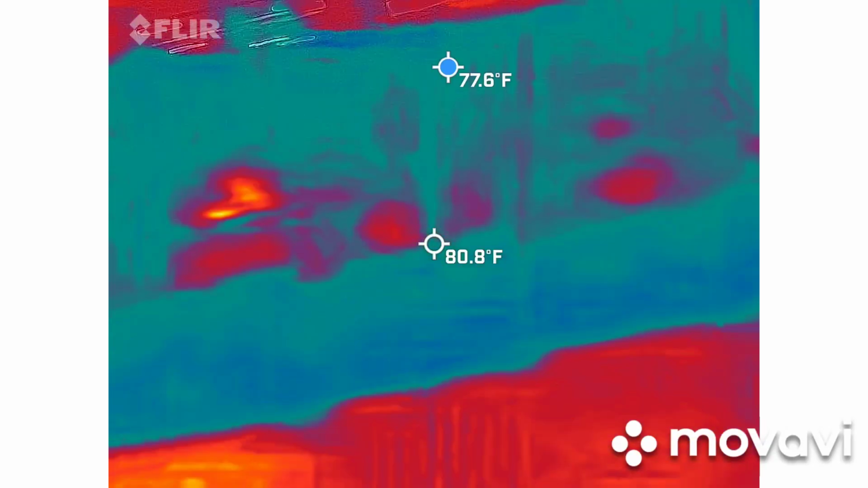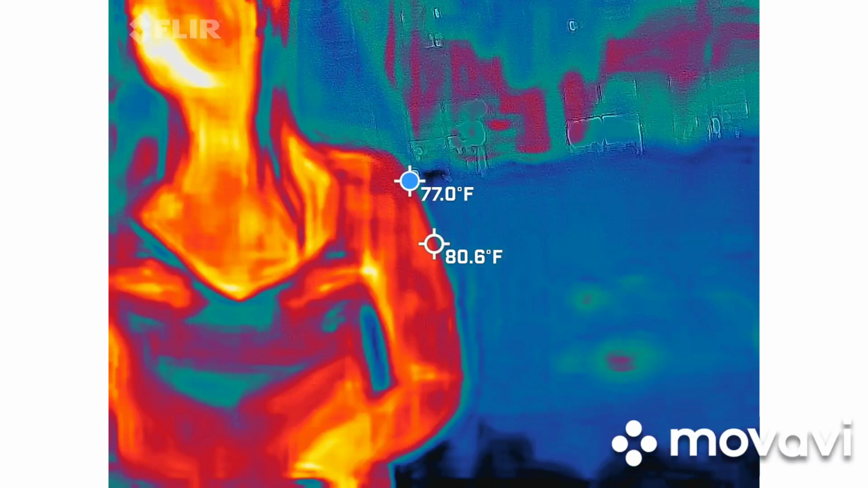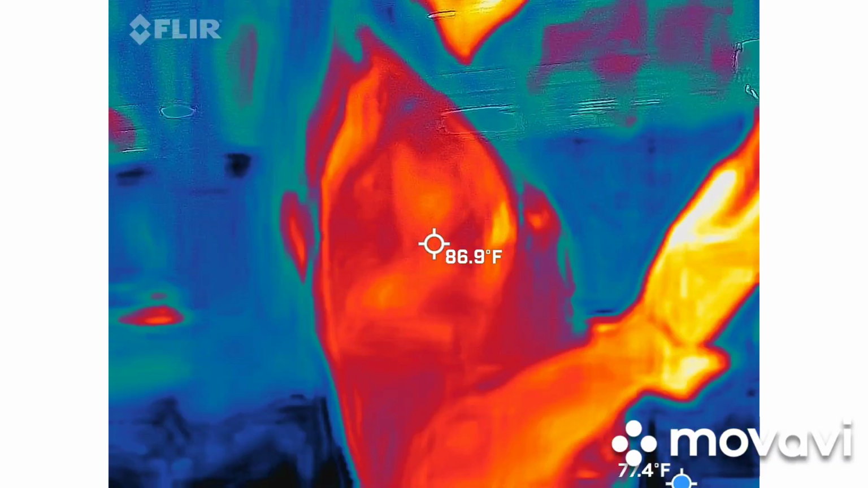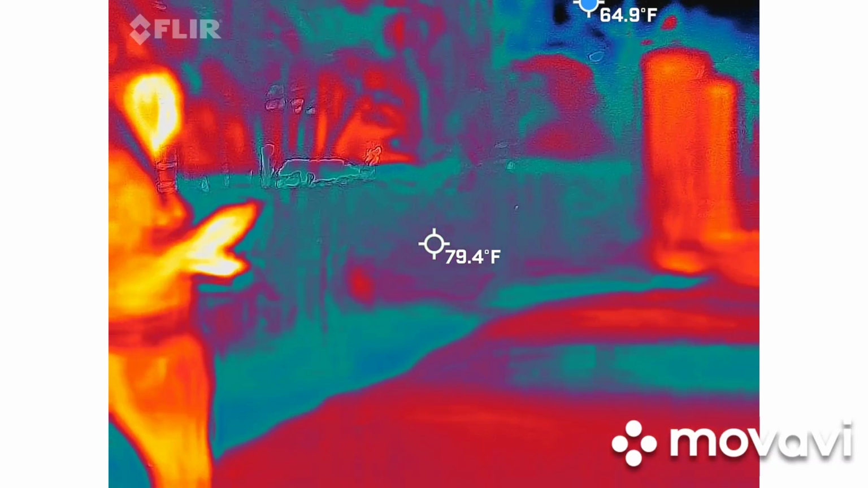Or the name of the ship or her parents' name. What is the name of the ship? Her parents' name. Look.